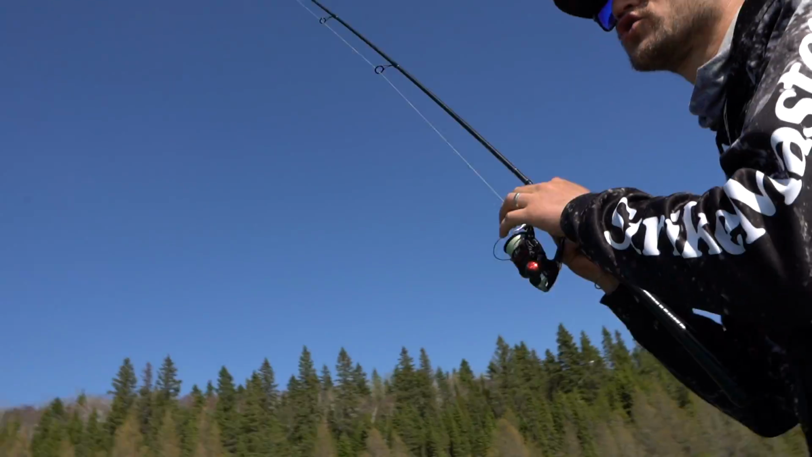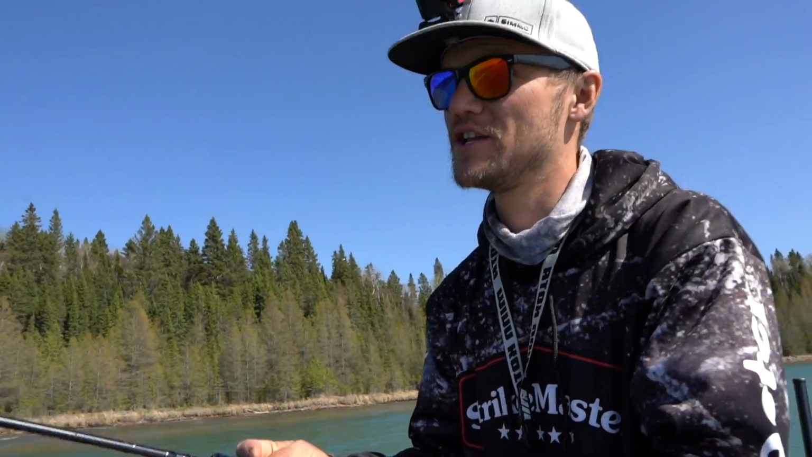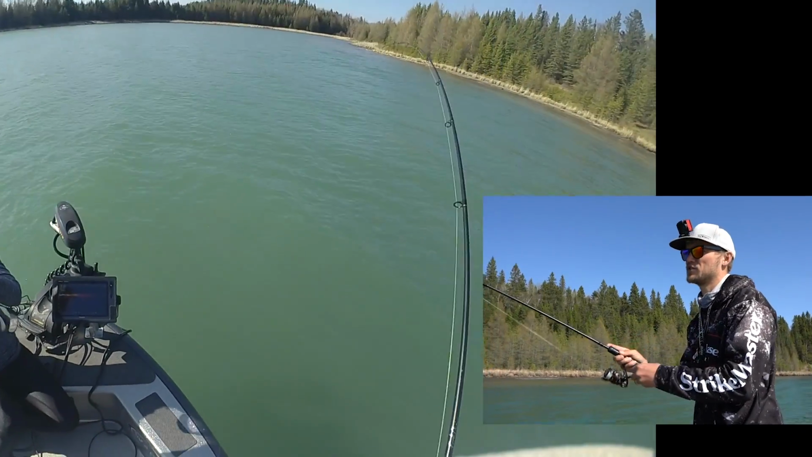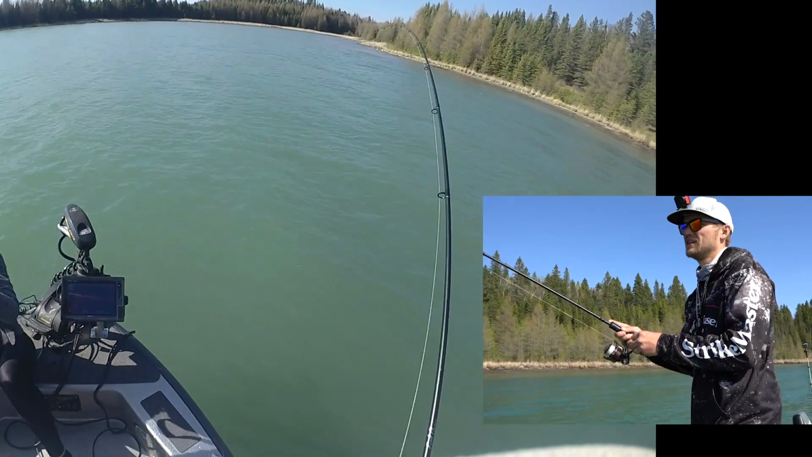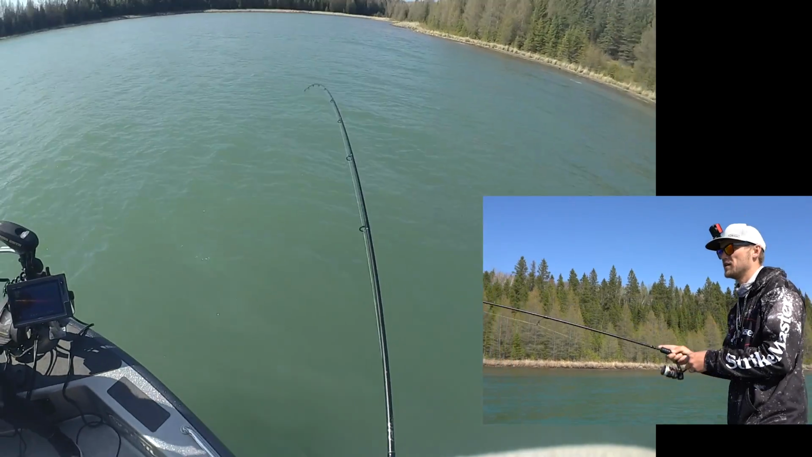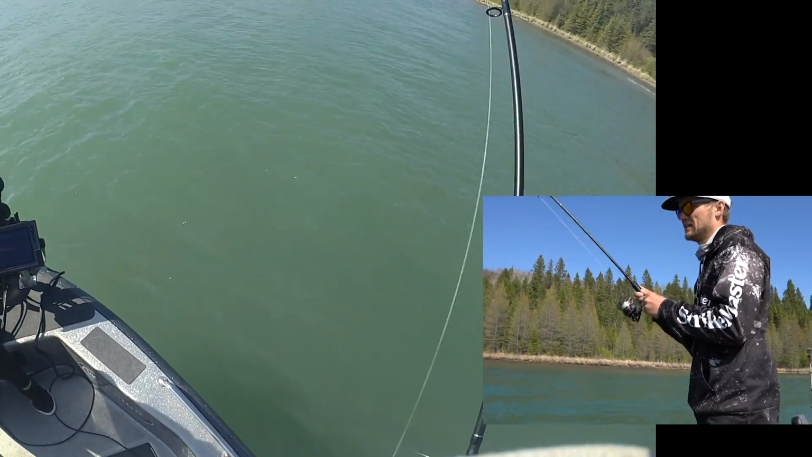I've caught all sorts of fish today. Lots of 18-inch browns. Between the two of us, we caught 23, 27, and 28 and change inch browns. Lots of lake trout. I would trade all of those fish for one medium-sized splake. What do we got?